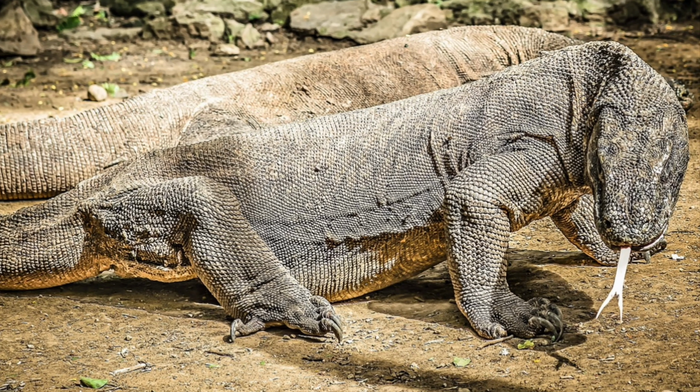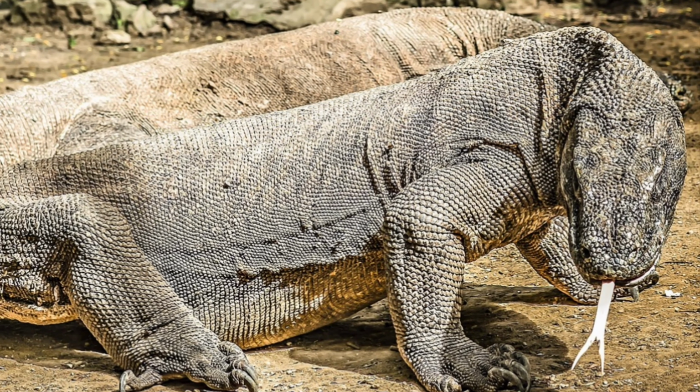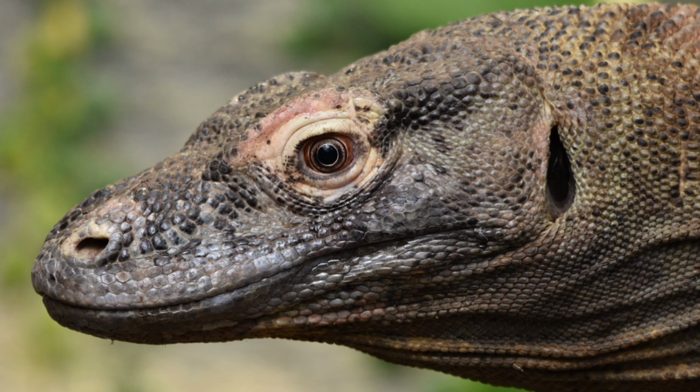And if that's not enough, they also have a venom gland in their mouths. They produce potent venom that prevents their prey's blood from clotting. This could easily be fatal, as it would cause intense bleeding that wouldn't be able to stop itself. So even if you initially survive an attack from a Komodo dragon, you could easily succumb to your injuries even days later.